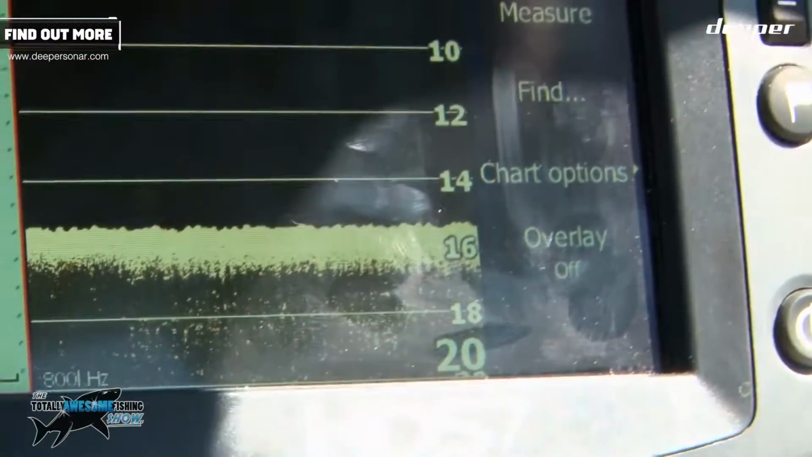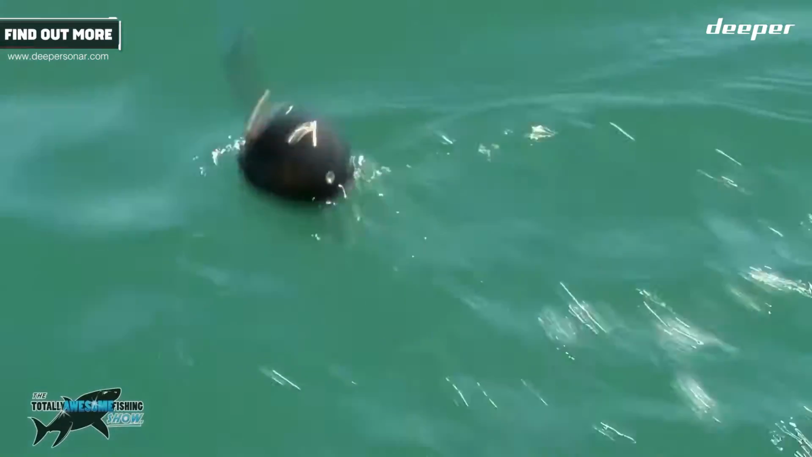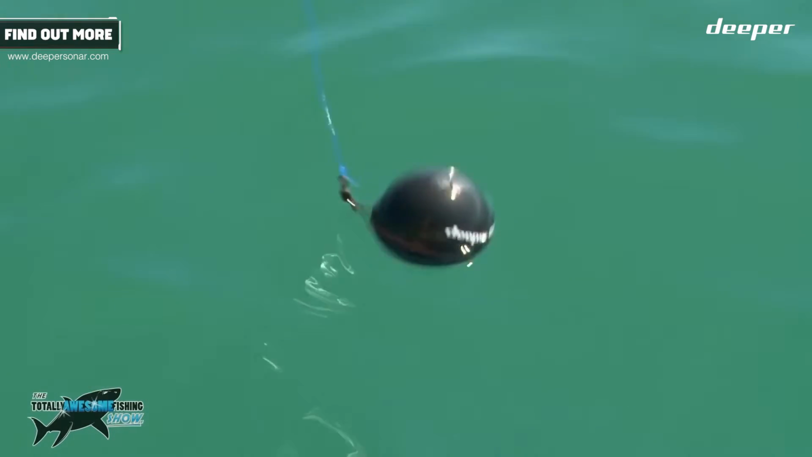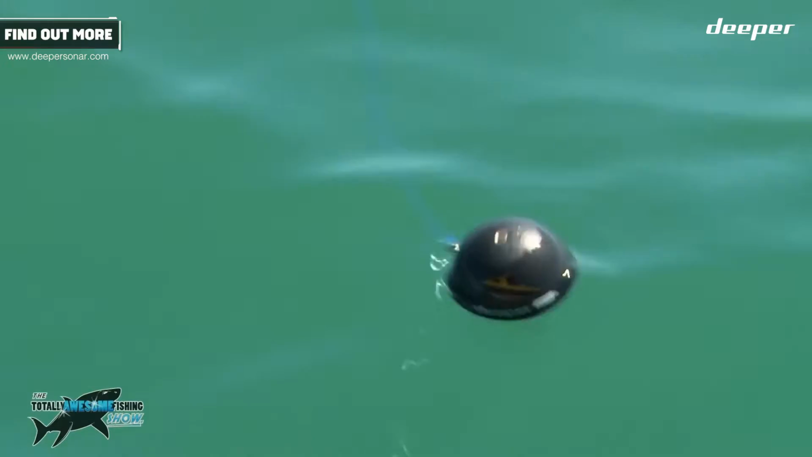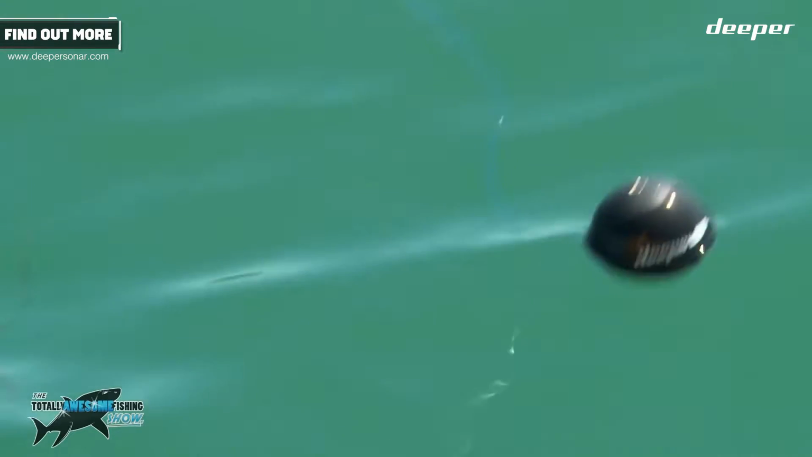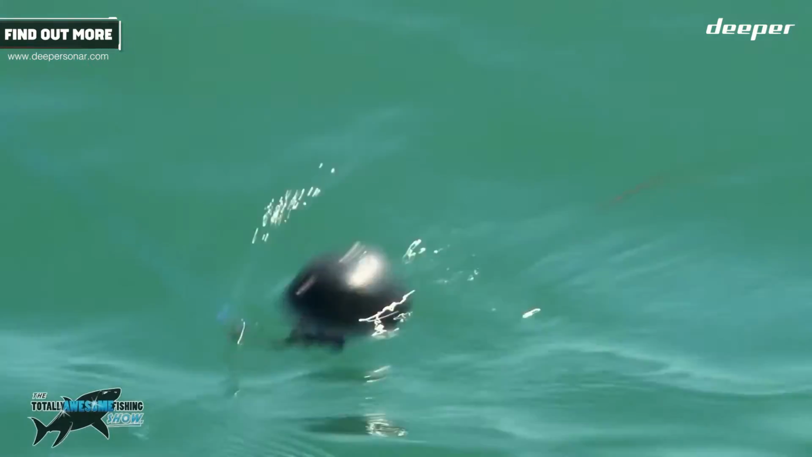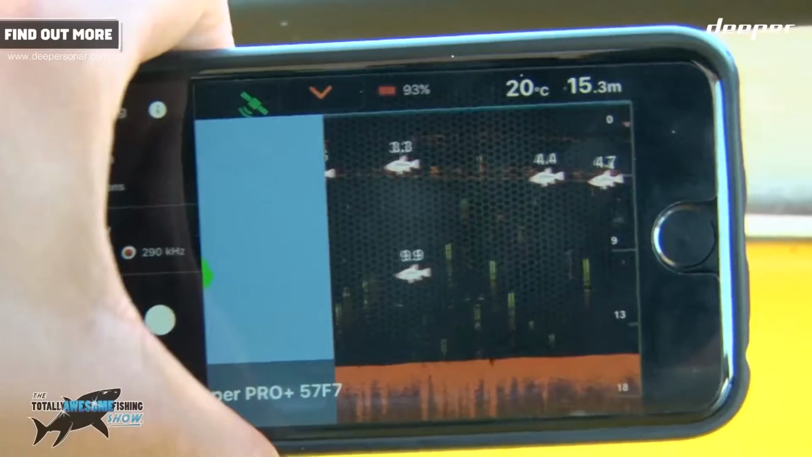So now I'm going to put the Deeper just by the side of the boat. Well, there we go. The Deeper's just out from the boat. It's not far away, about an arm's length away from the boat. And I want to get the best reading possible to compare it to the depth that the boat was reading.